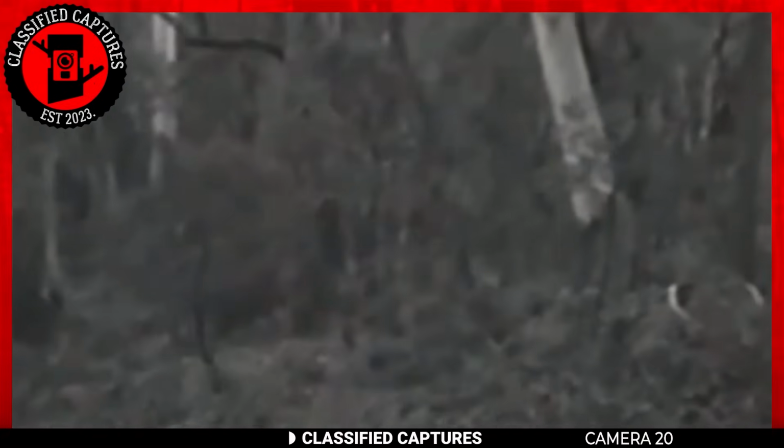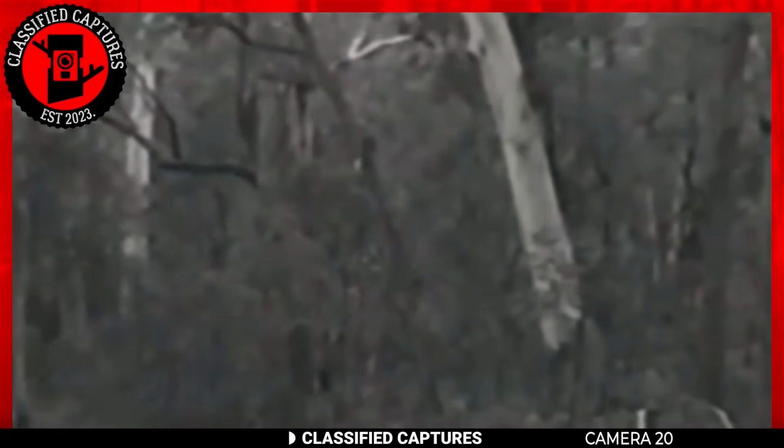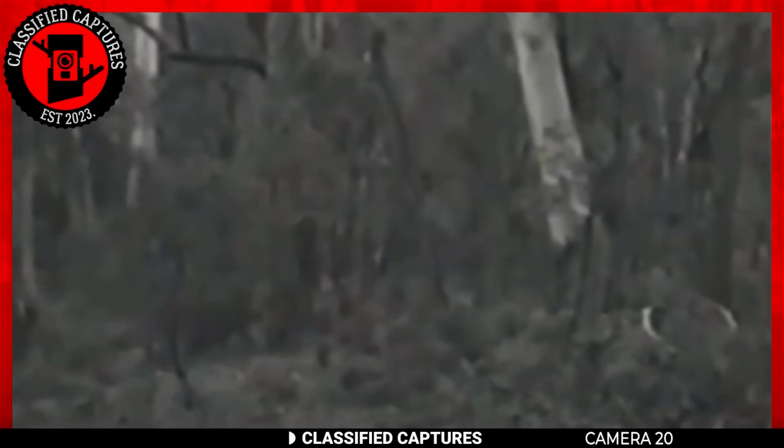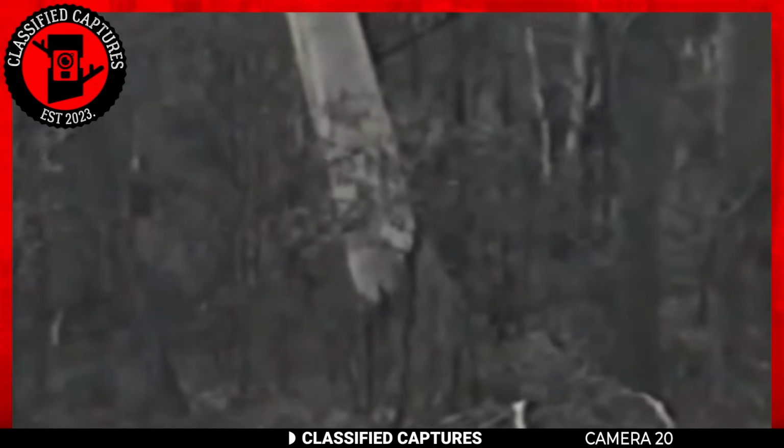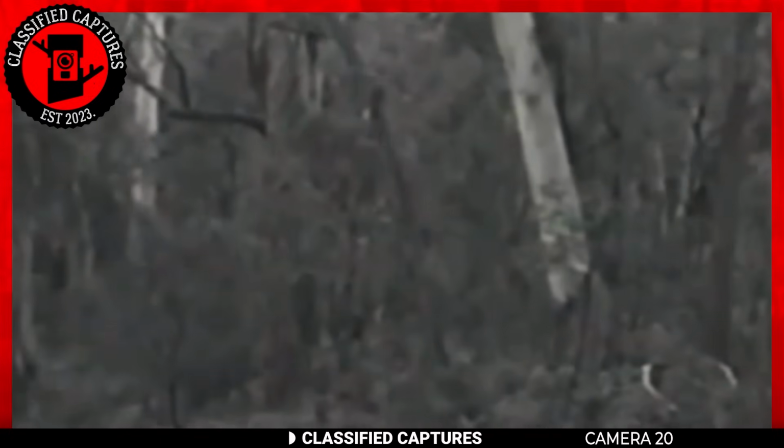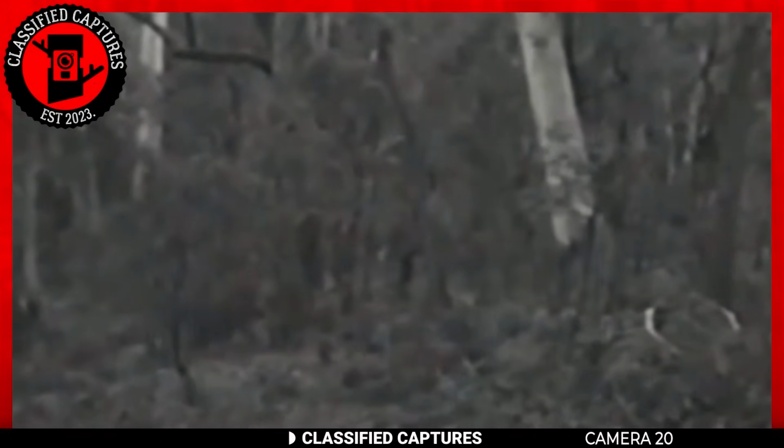In the vast and untamed woodlands of Australia, a ranger had an experience that took him by surprise. At first glance, he believed he was observing a common kangaroo, a frequent sight in the Australian wilderness.